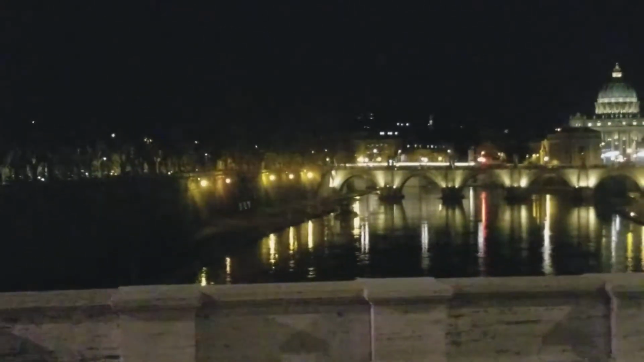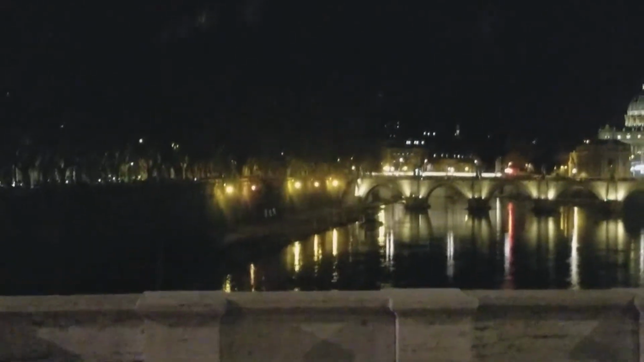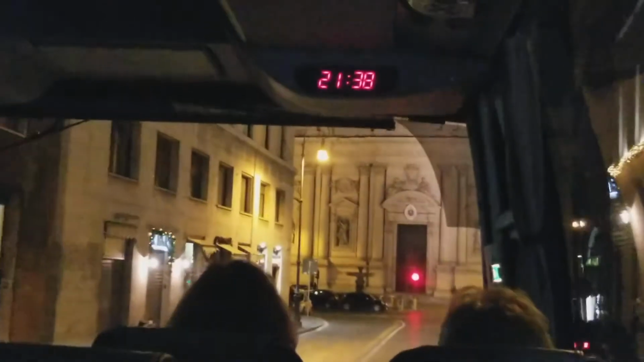In the distance to the right, again, you have a wonderful view of St. Peter Basilica. Now, the dome is the famous dome designed by Michelangelo. And Michelangelo studied the dome of the Cathedral of Florence. So Brunelleschi